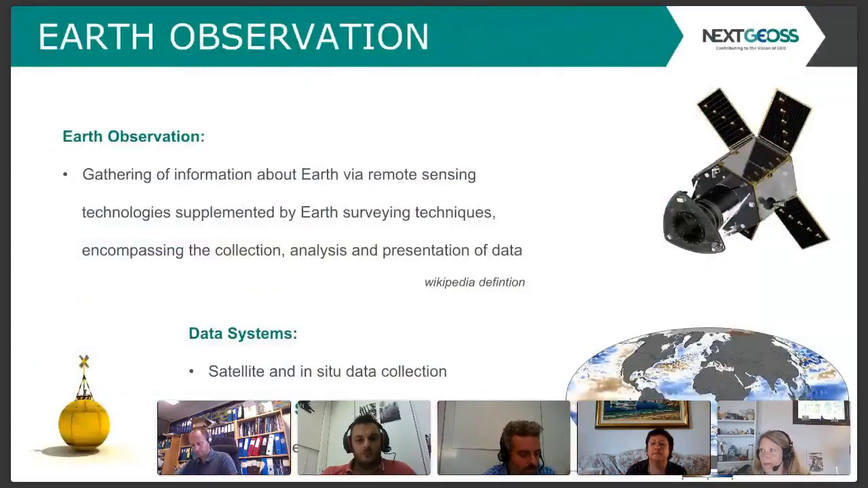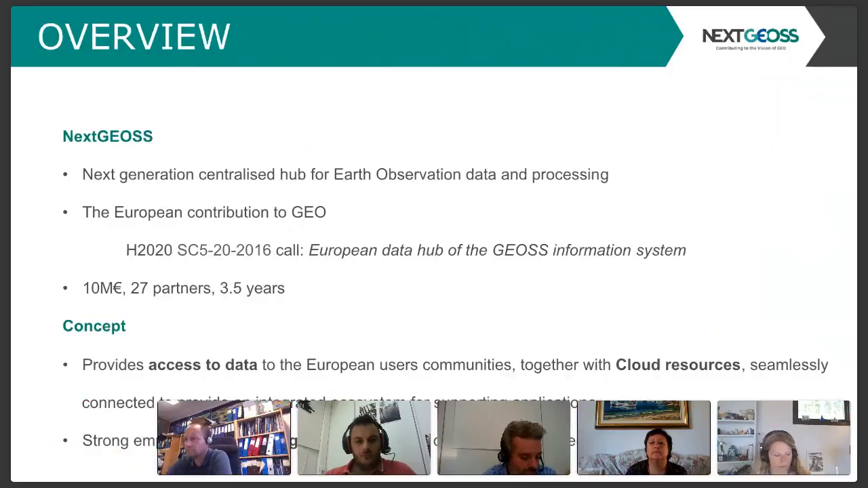The context of Nextgeoss is, of course, the Earth observation area, where we gather information from satellite data and from in-situ data towards the creation of value-adding systems. So Nextgeoss is a project part of the European Commission's H2020 calls.